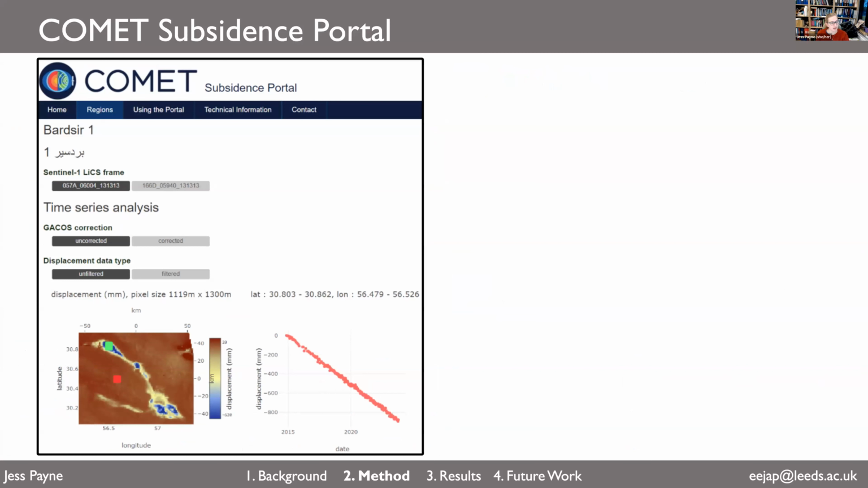You can pick which frame you would like to look at, and choose which data you want to look at. You can pick whether you want to view the atmospherically corrected data or the not corrected data. You can choose whether you want to view filtered or unfiltered data. This refers to a spatiotemporal filter, which can be applied during the time series analysis. I choose not to use this filter, but on this portal you can choose whether you want to use it or not and see the impact on the time series data.